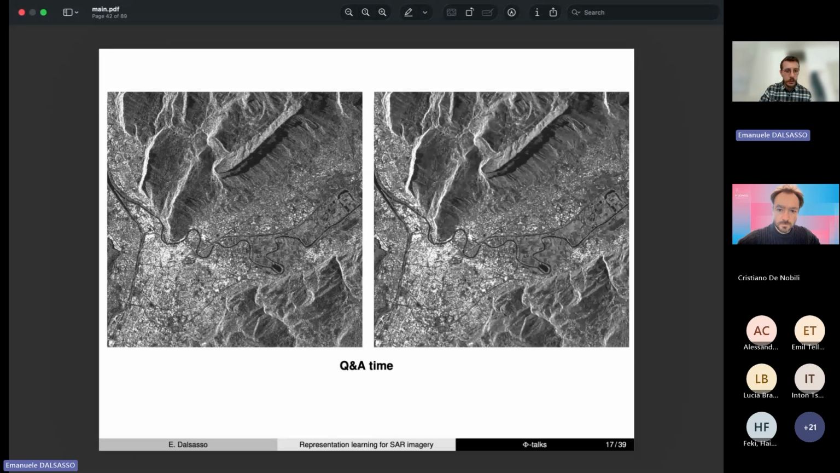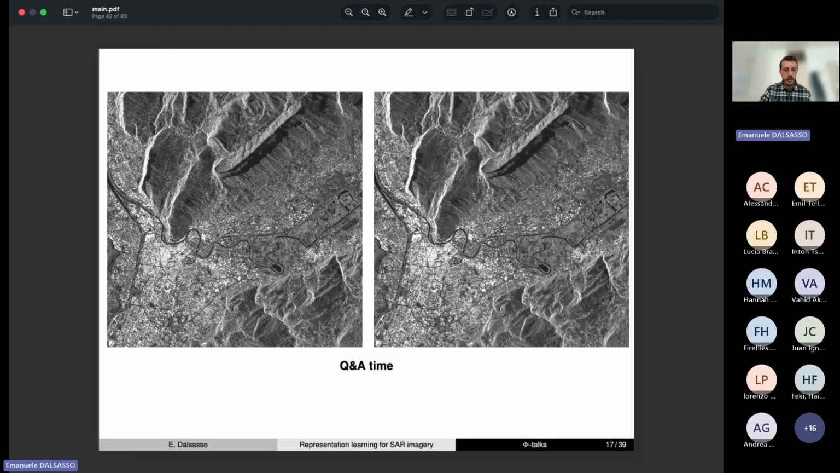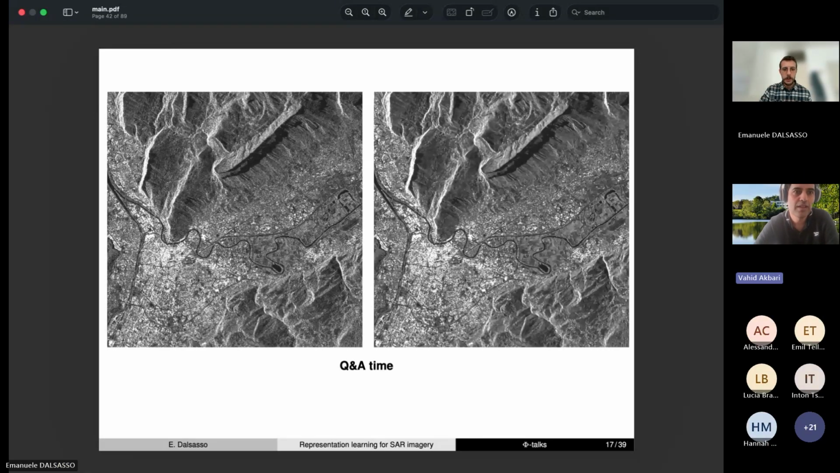Otherwise, I see that there's Vahid who is raising their hand. Please. Hello. Thanks a lot for your excellent presentation, Emanuele. My question is that you showed the results on single complex images with just one channel. What about the multi-channel dataset? Because sometimes maybe speckle might be statistically different for different channels. So if you train your model based on this VV channel, what happens if you just use the model trained and use it for another channel, for example?